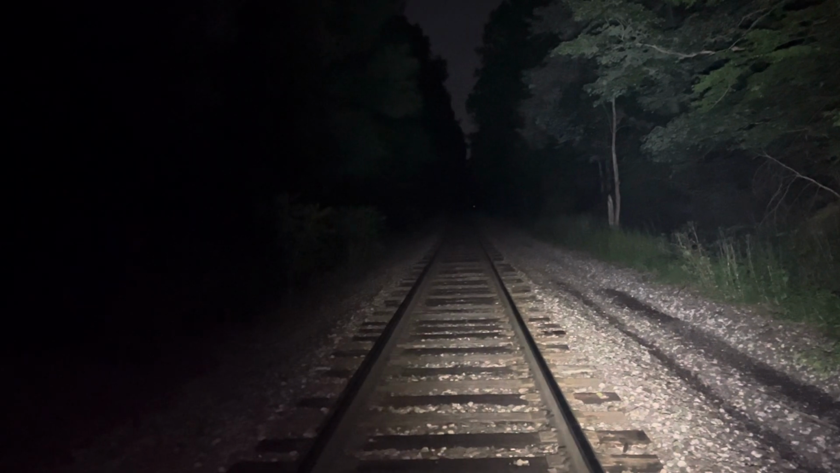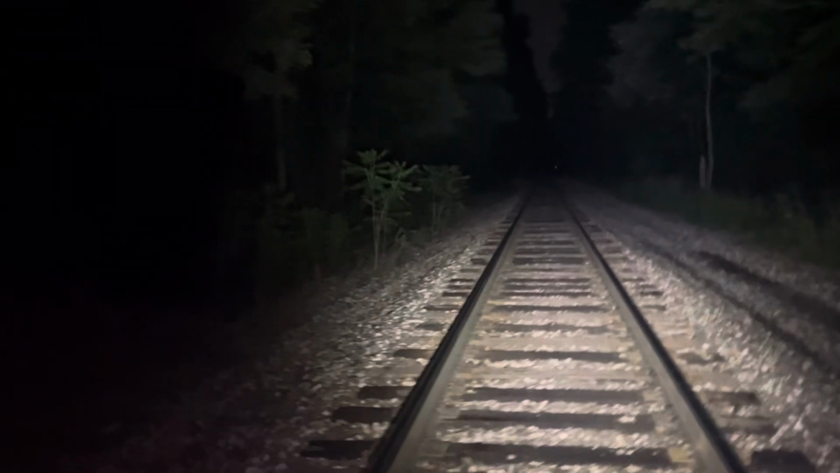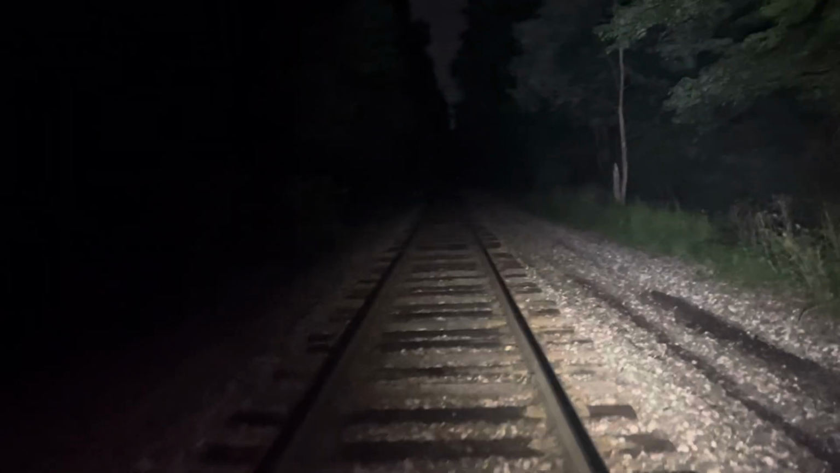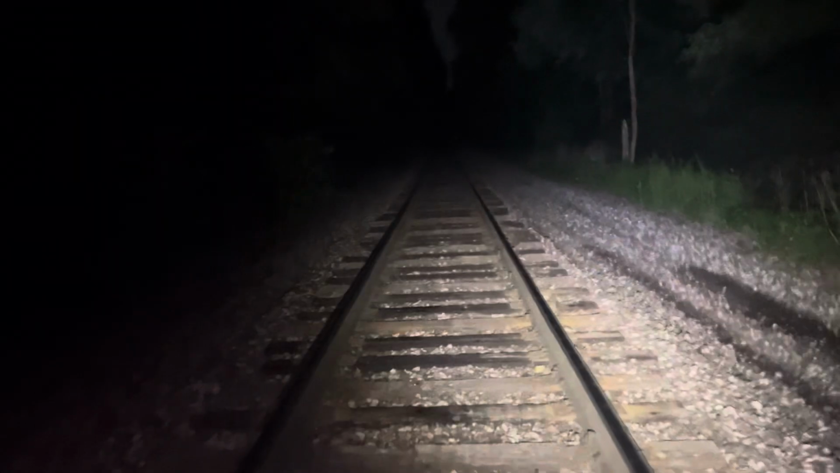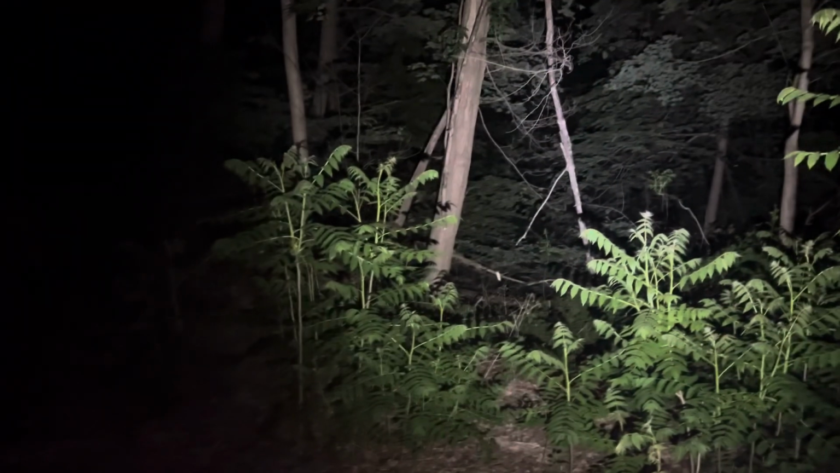I am picking up stuff on the side of the track that's running 70 plus, and I can't see what it is that's creating the heat. There are some stone structures that will retain the heat, even though we're approaching 11:30 at night.